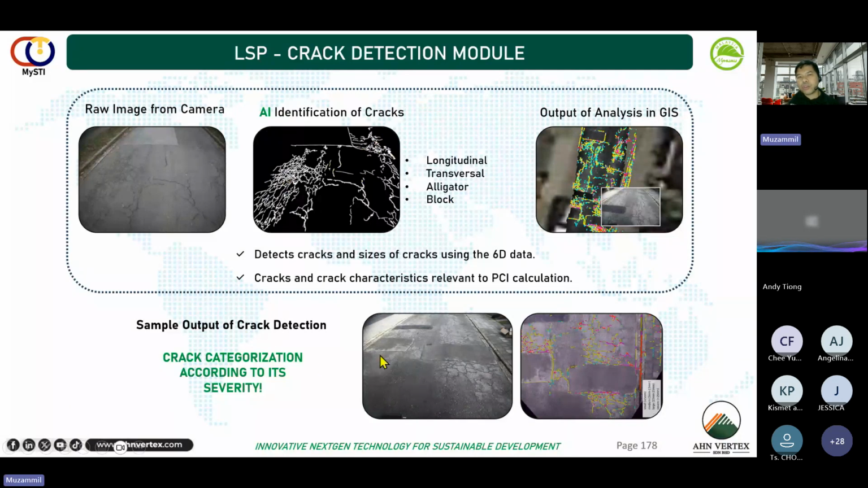And then also, of course, from the inventory, we can categorize based on the severity of the cracks, as you can see from the color coding here. So it's actually talking about the severity of the cracks.